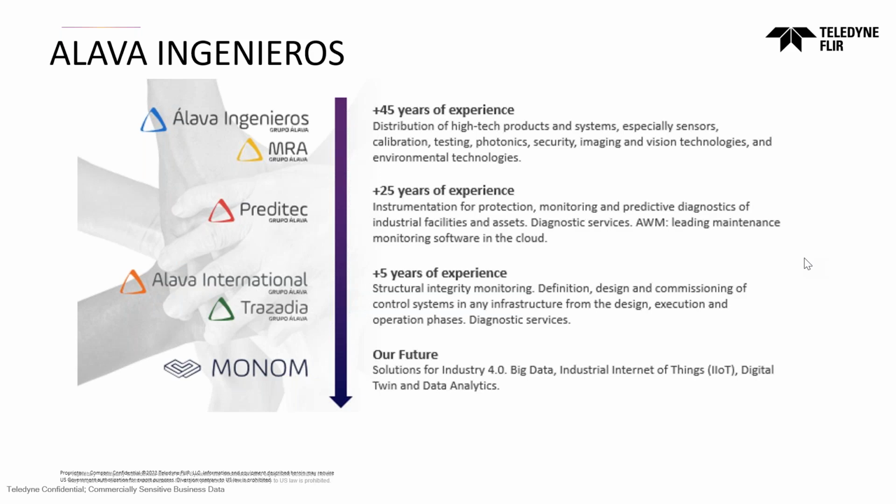So we can say that Alava has some different companies. The matrix is Alava Ingenieros, but we can talk about MRA, that is our delegation in Portugal. Preditec, that is specialized in predictive maintenance.